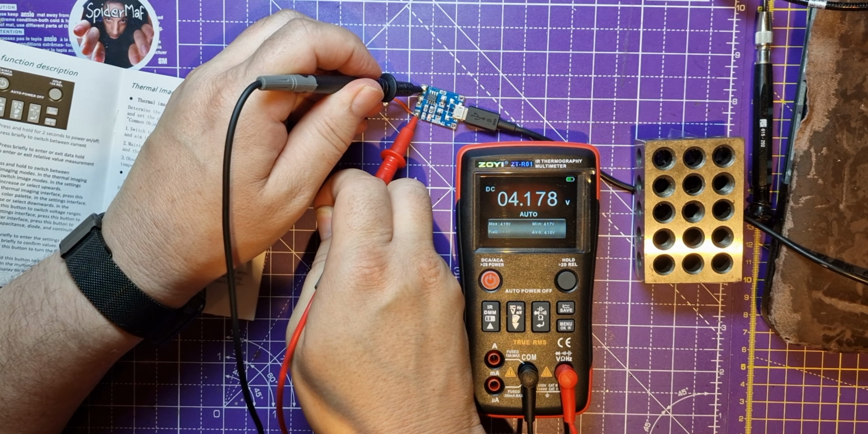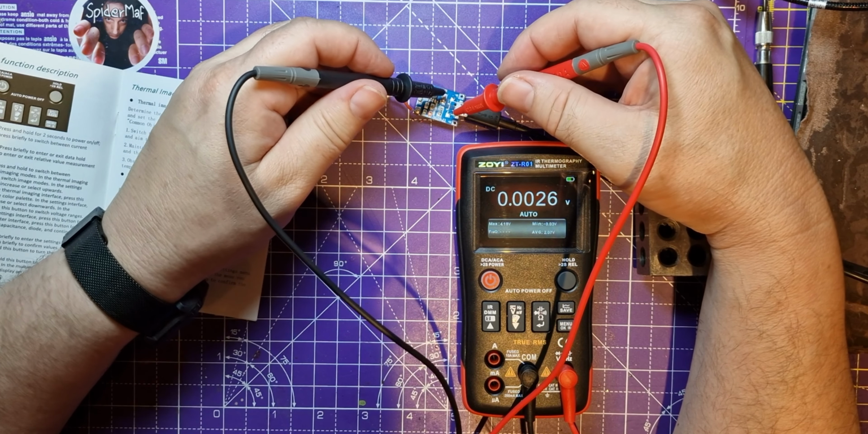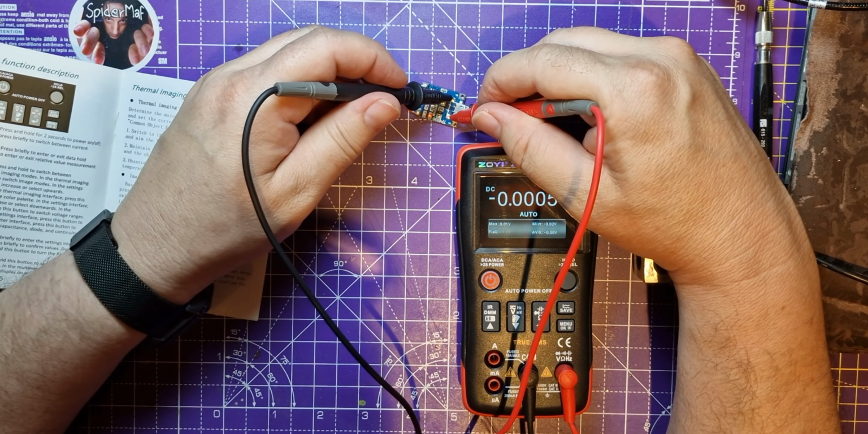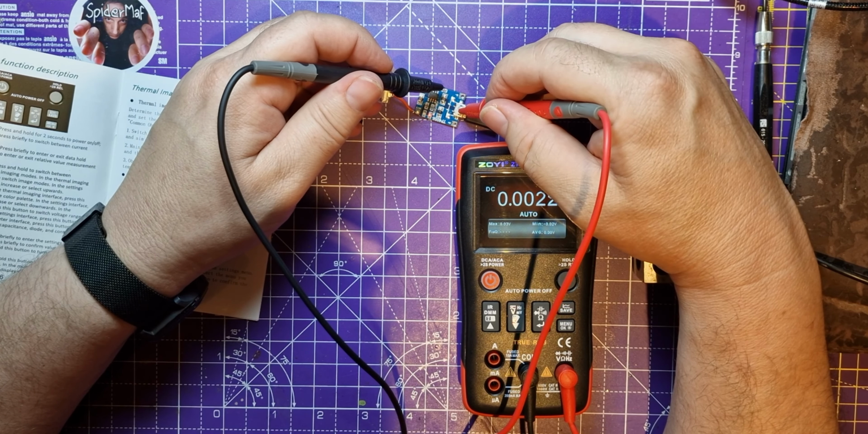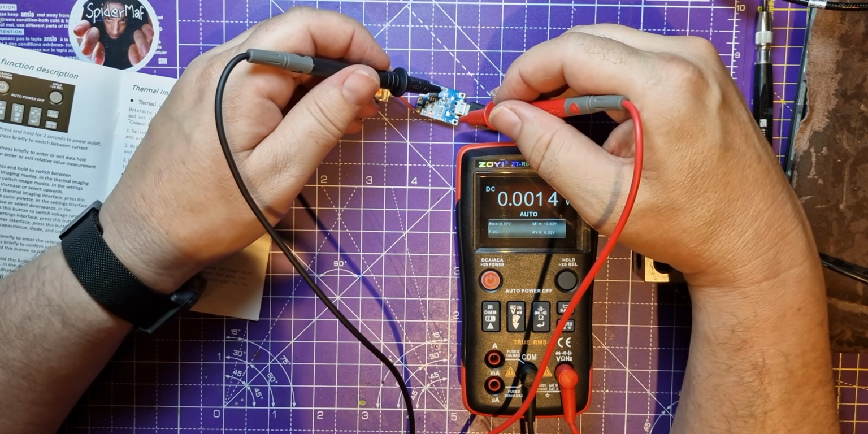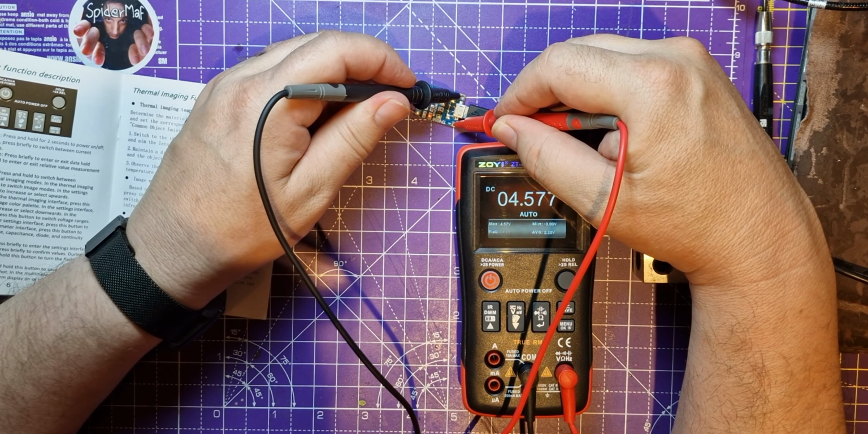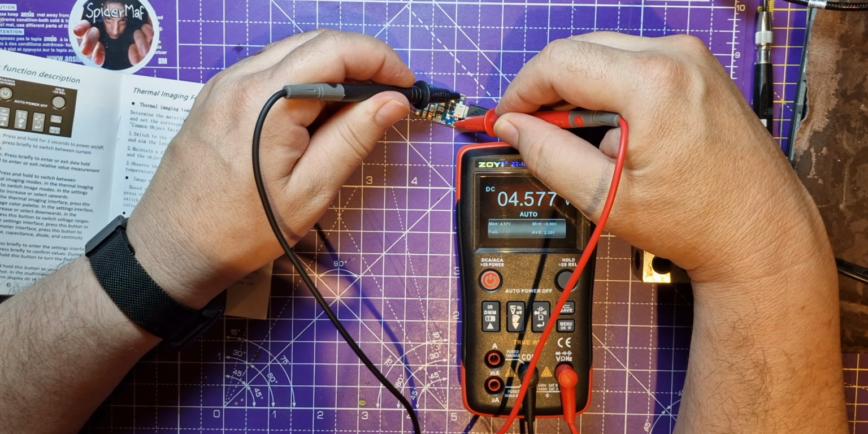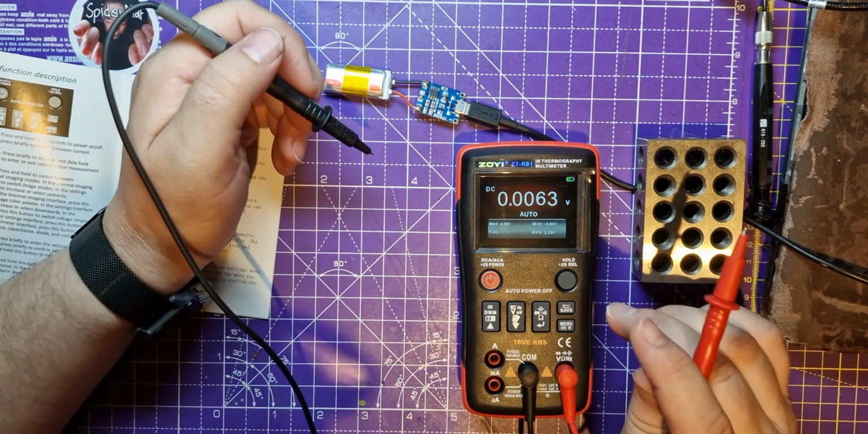Okay, yeah, 4 volts coming out of that, which is what I'd expect. And what have we got coming into it? I think these are the input terminals. Oh, well, we've got something coming off that, not quite sure. Oh, hang on, I'm not doing it right. So that's in positive there, in negative there. Yeah, so that's tallied up to the USB in, I imagine. Yeah, so that's that. This is working.